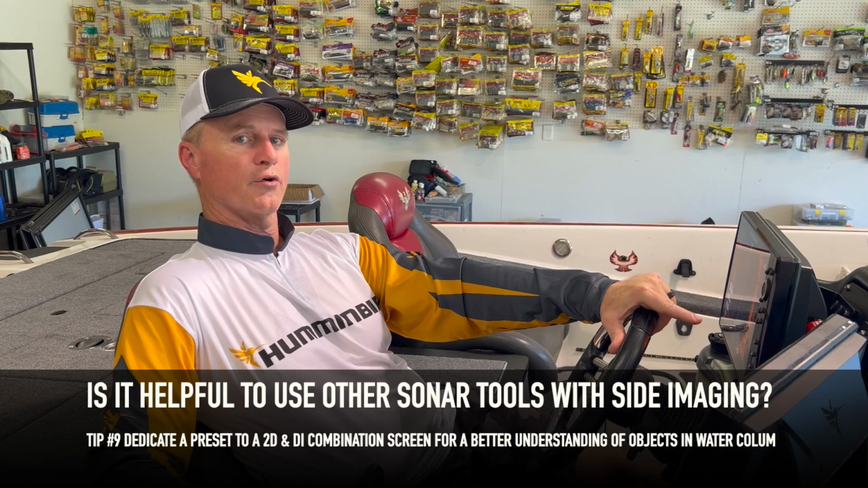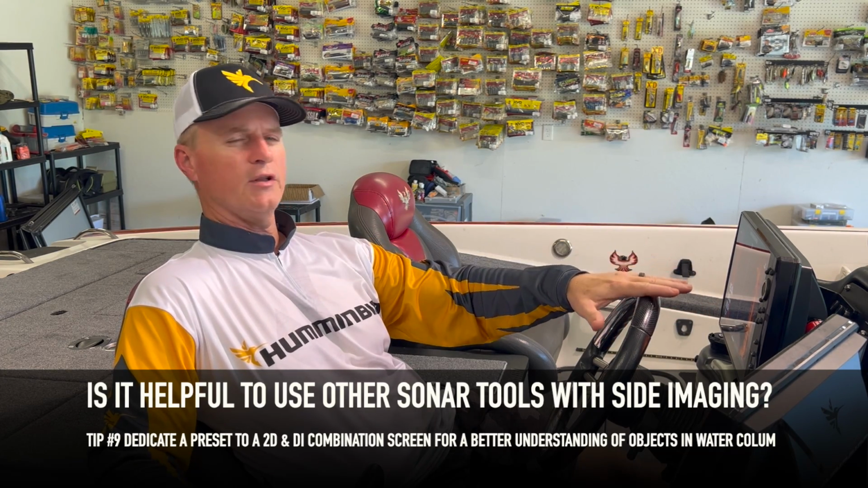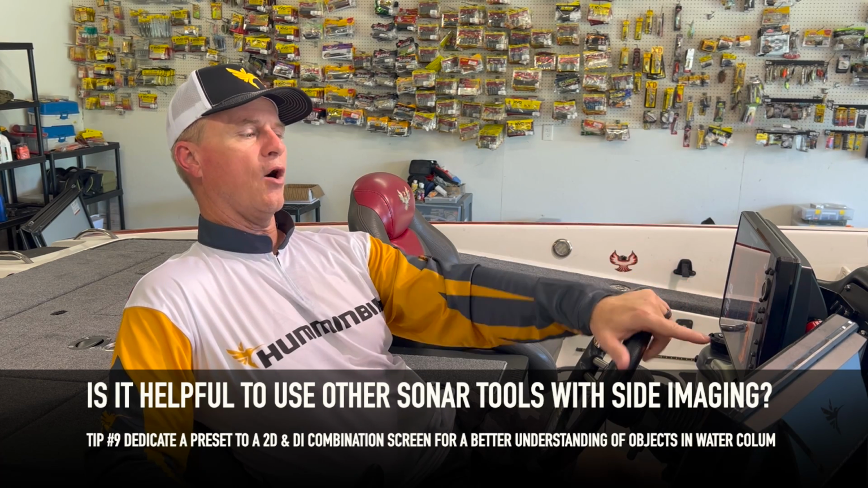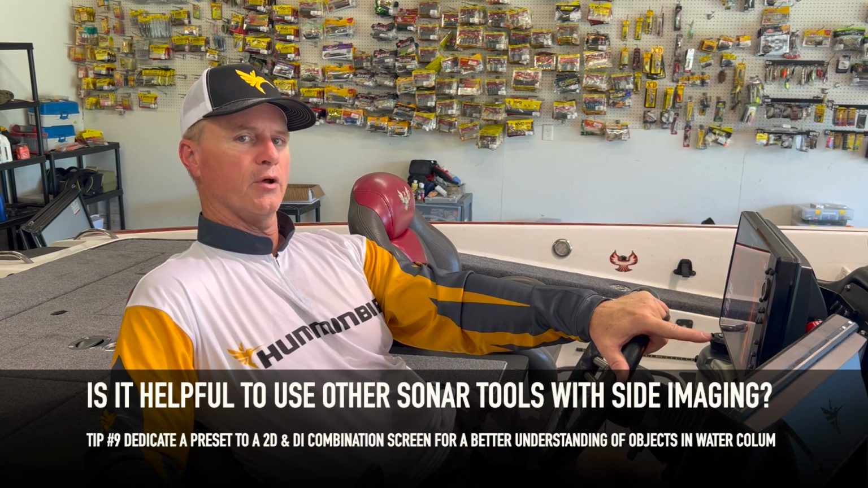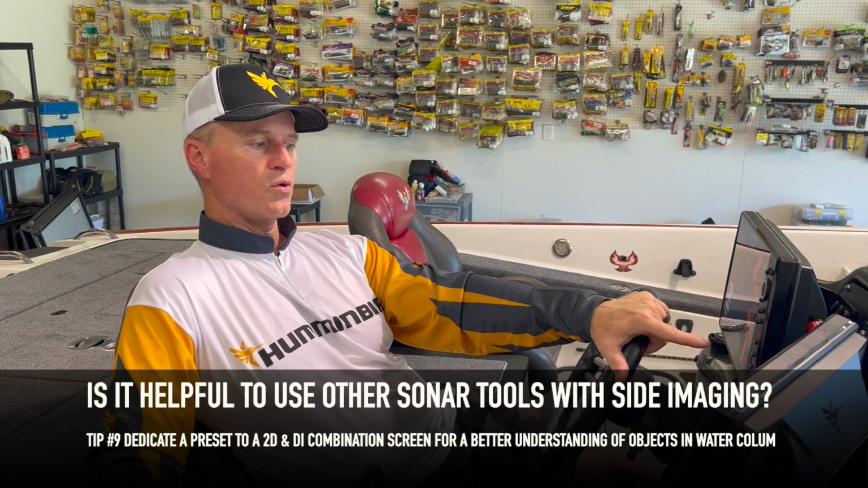Always best to have a preset button when you're side imaging so that you can verify what you're seeing in the water column. A lot of times you'll see stuff off to the right and left, and you'll see these specks in the water column, and I always have what I call the identifier button, which is a combination of 2D and DI. Remember, 2D always sees fish better, and DI always sees structure better. So always keep that in mind.